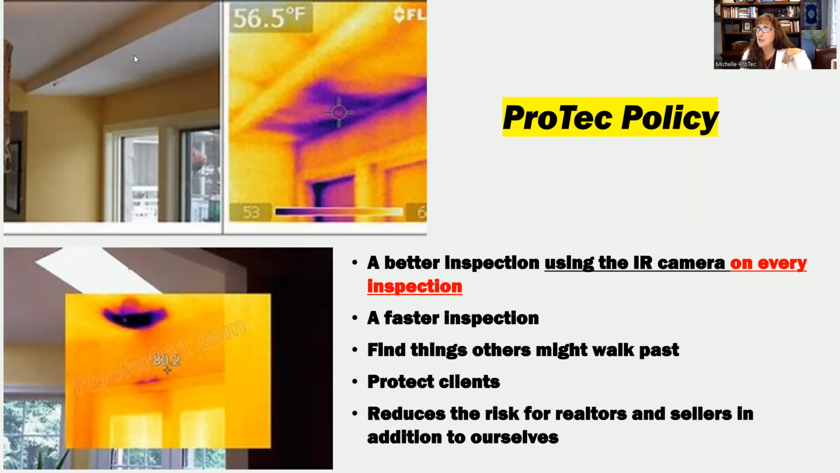And I threw these pictures in here because you can see in this top photo that ceiling looks just fine, but when we scanned it with the infrared camera, you can see all of that moisture that's right there in that ceiling. And then again, right here, you can see the moisture leak in that ceiling. When we input an infrared picture in the report, a lot of times we put the visible light photo there so that it tells the story a little better and helps you understand exactly what area it is that we're talking about.